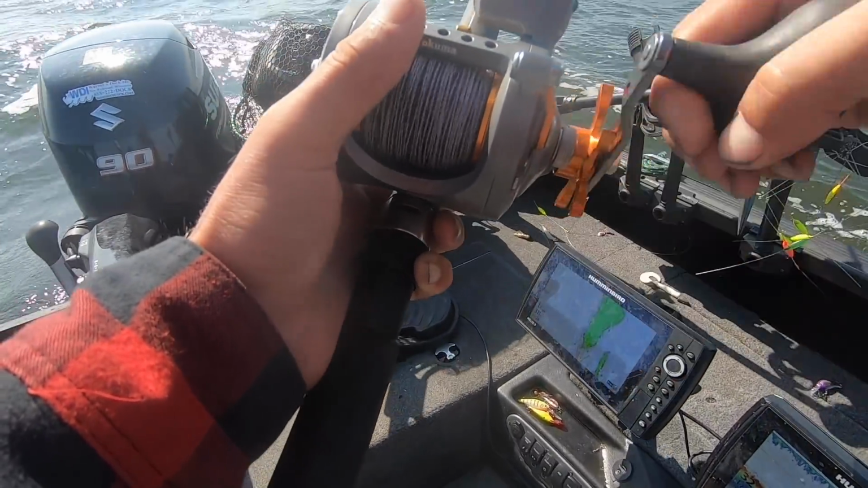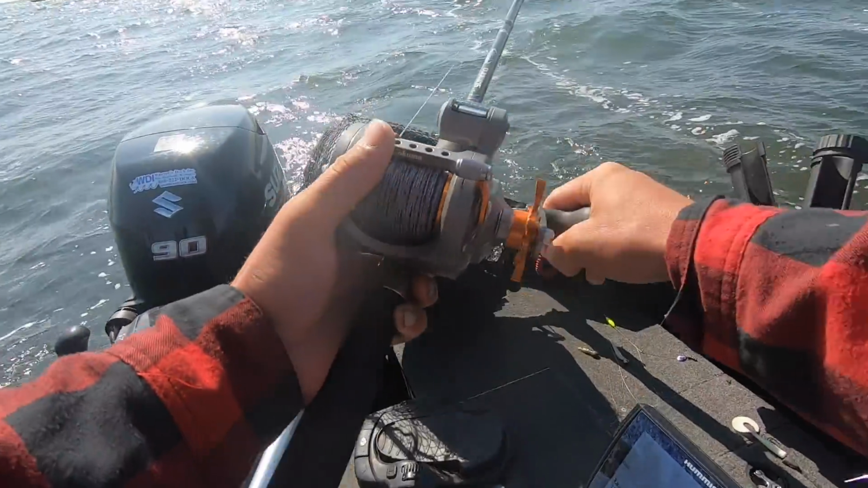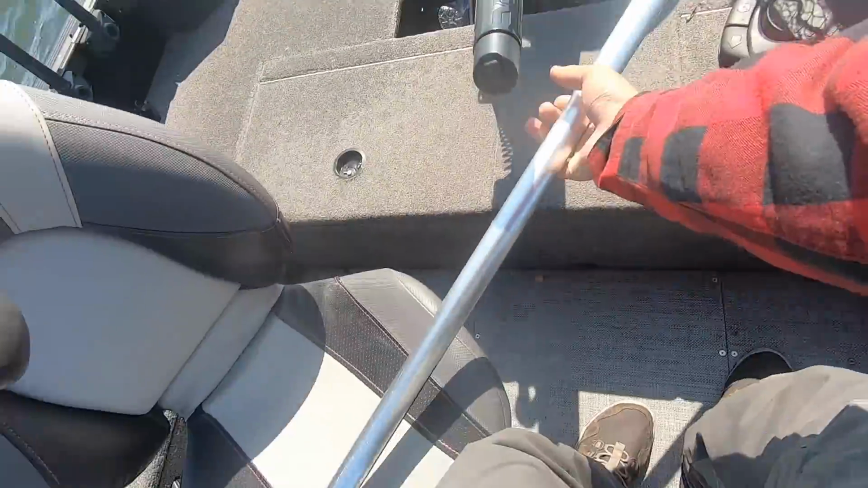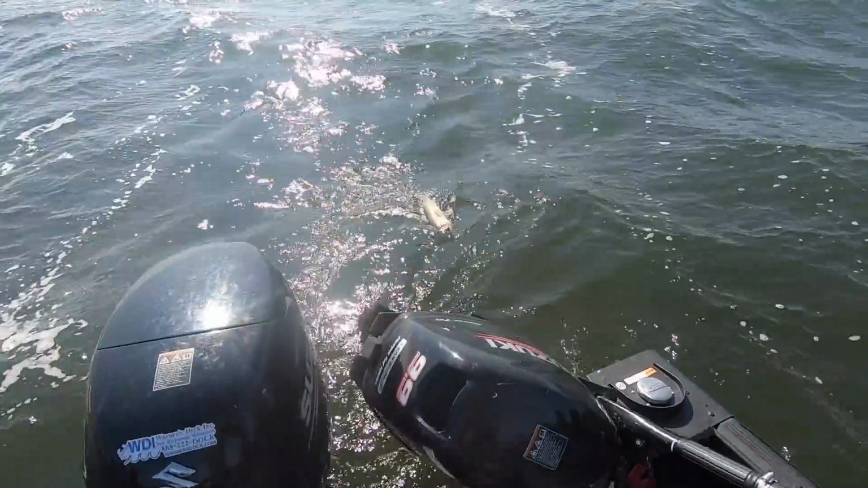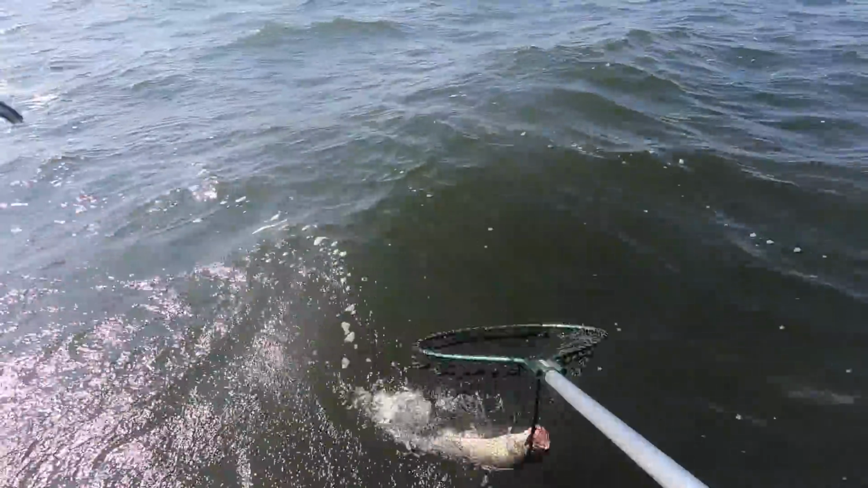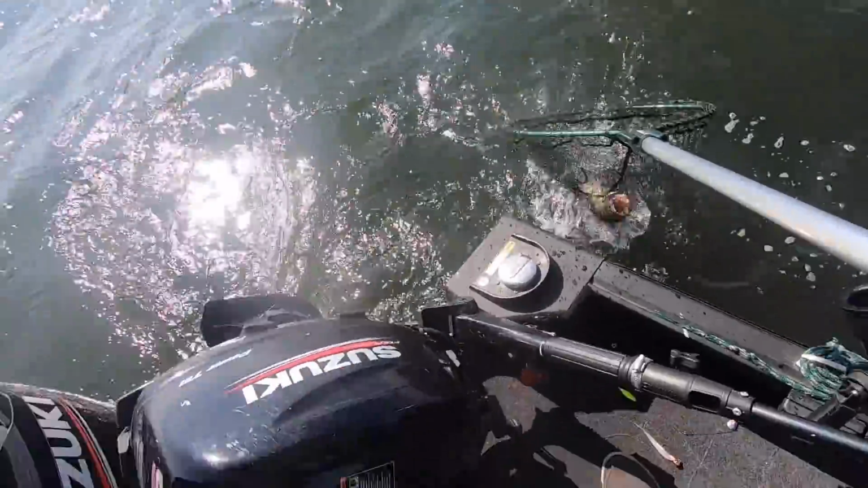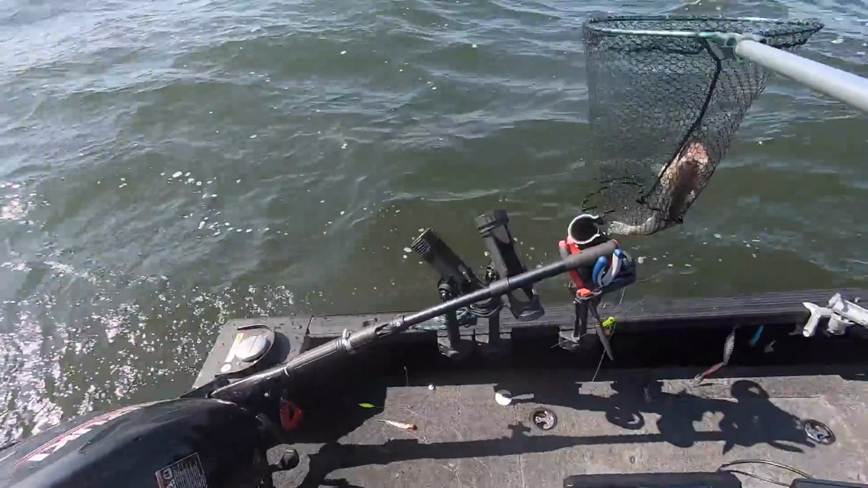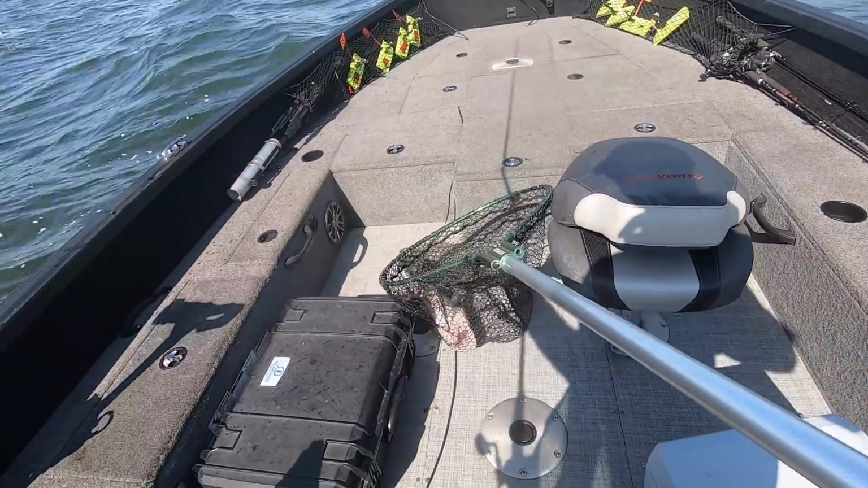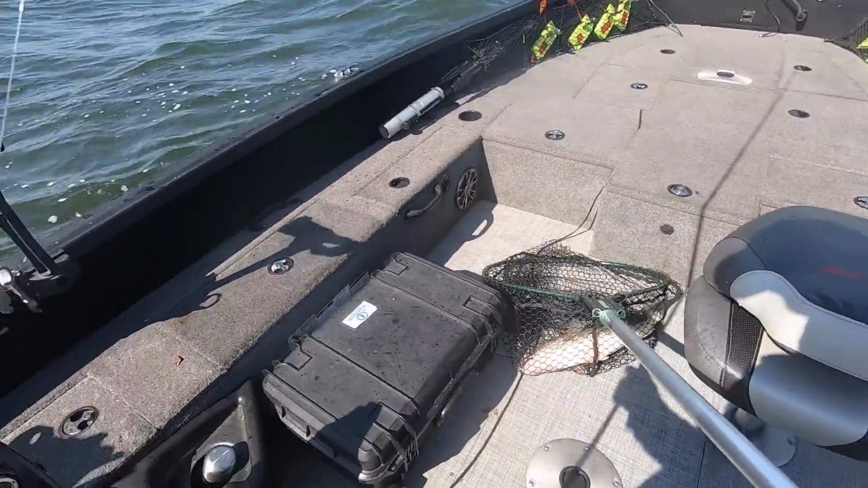Oh yeah, this is what we're after. Definitely the fish we're after here. Come on. Come here. Come here. All right, there we go. Quality fish in the bag. One of my favorite cranks too. Little Berkley Flicker Minnow. I'm gonna get them popped off here and we'll give you guys a look.